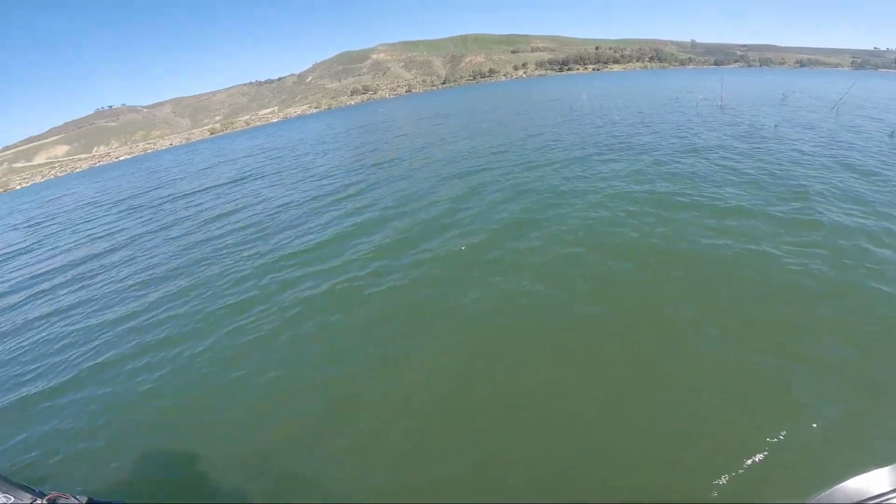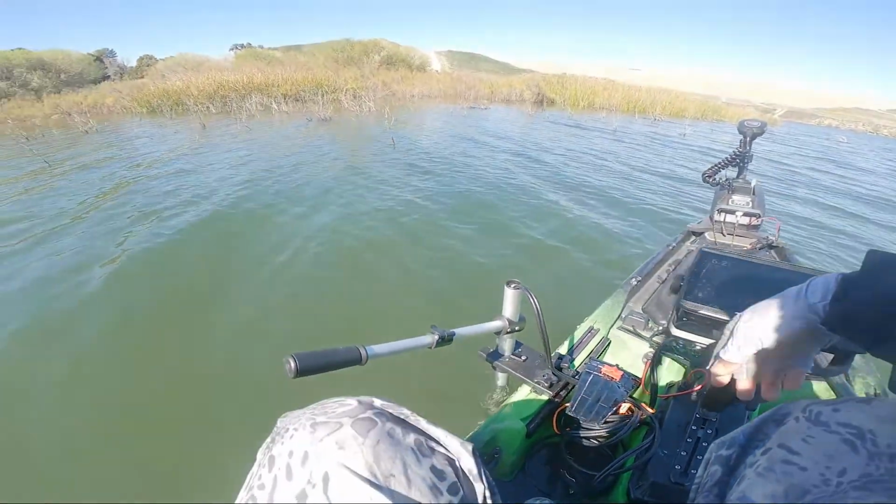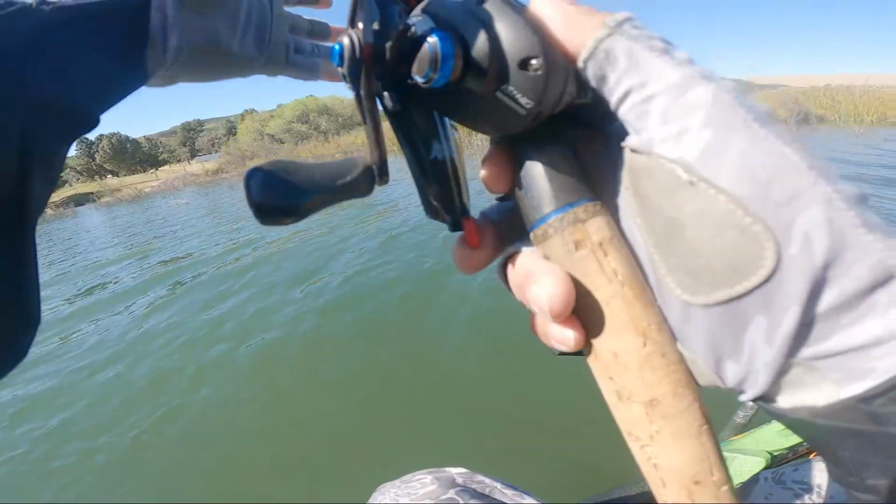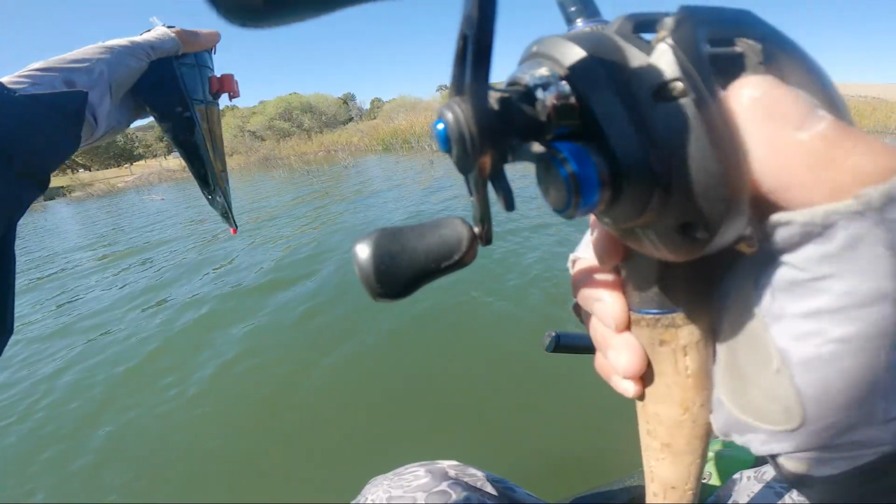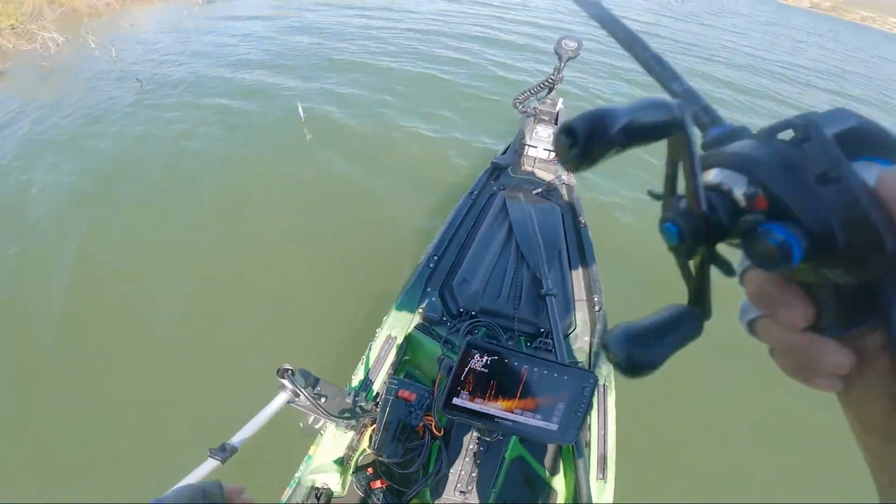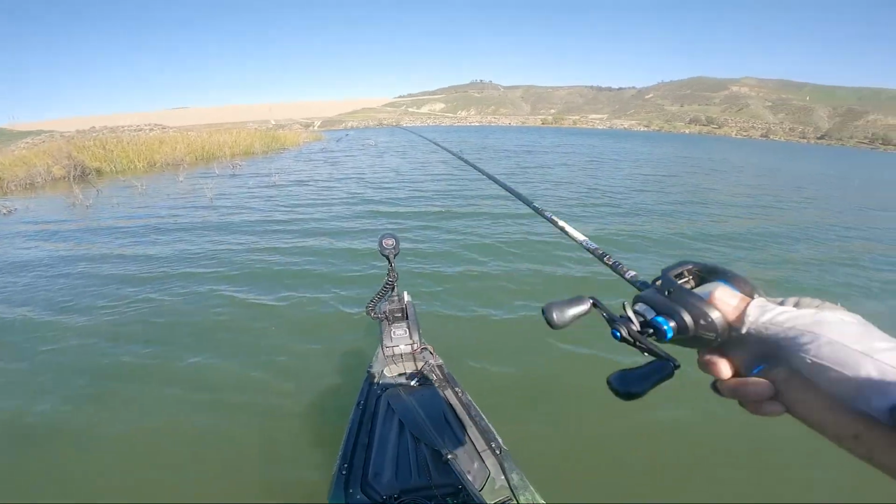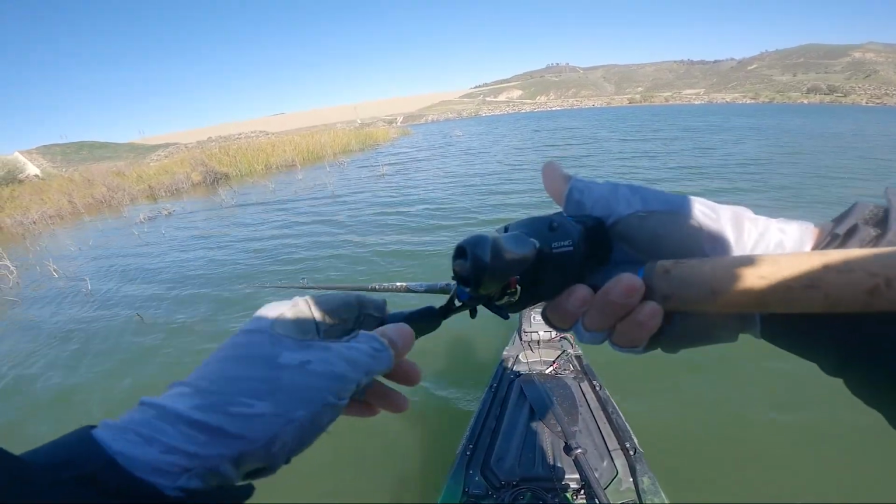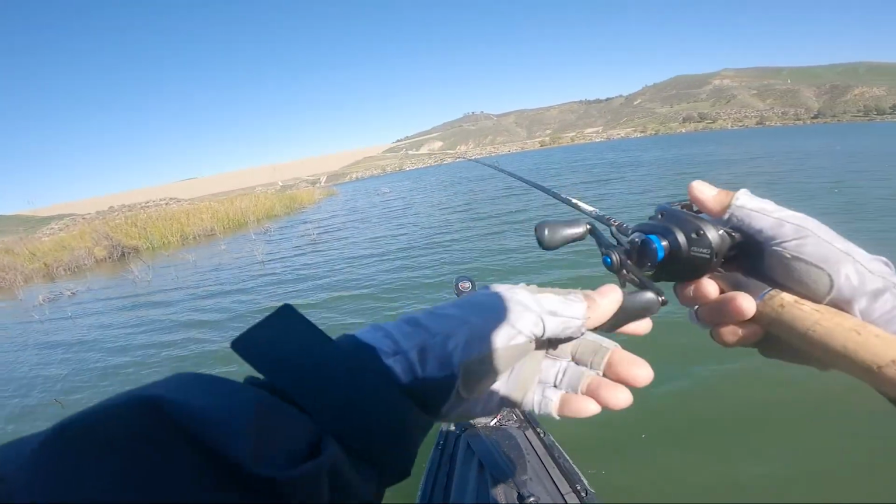So the previous night I had tied on some baits that I was determined to test the next day. But I definitely don't want to restrict myself. I want to fish the conditions. So I decided to pick up a 110 jerkbait. This is the +1. It's not a translucent or transparent model.